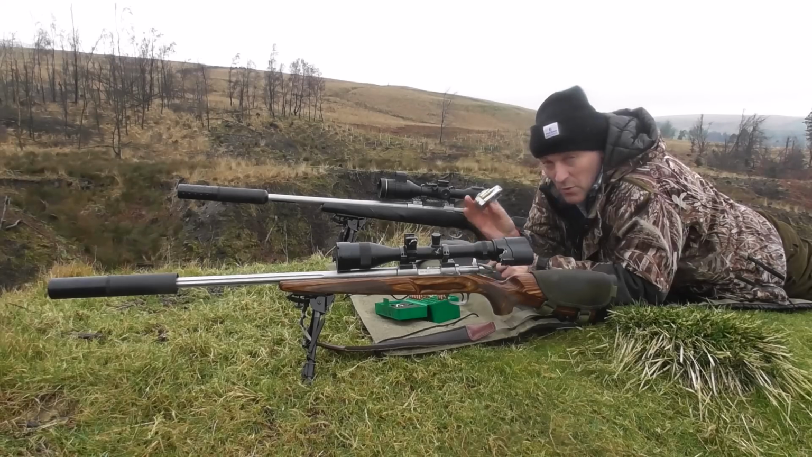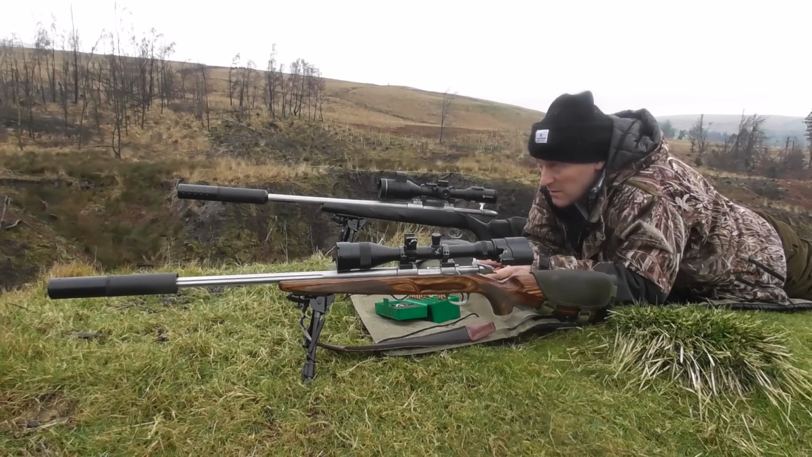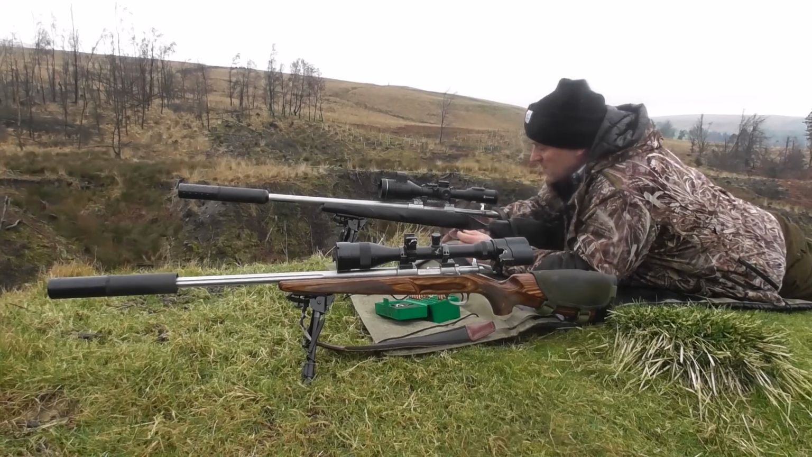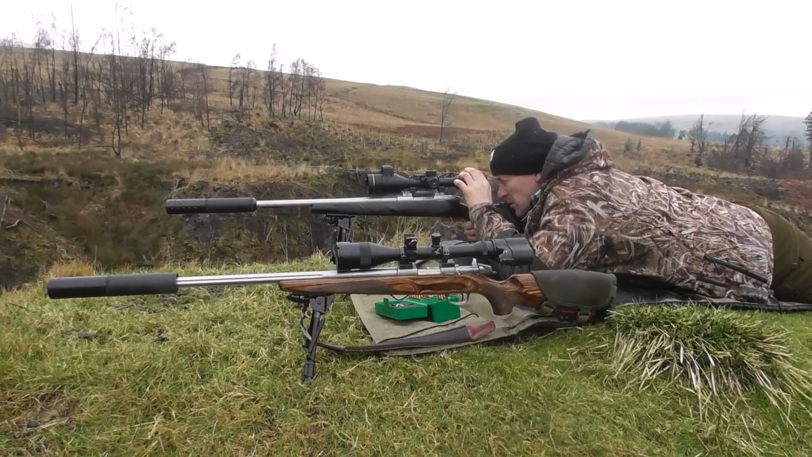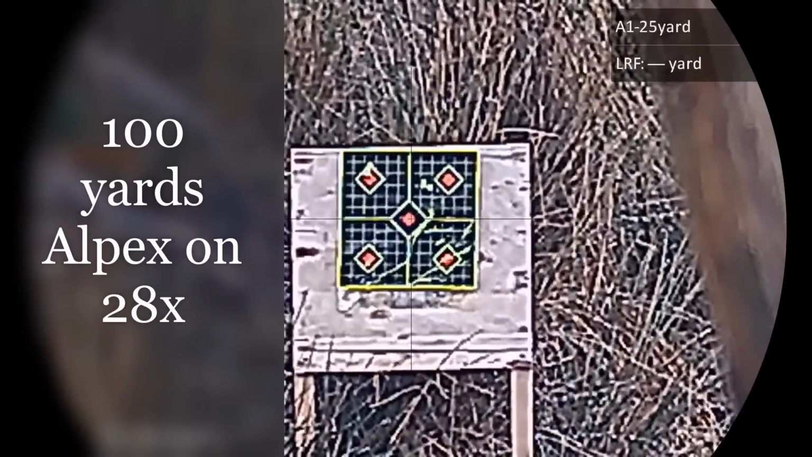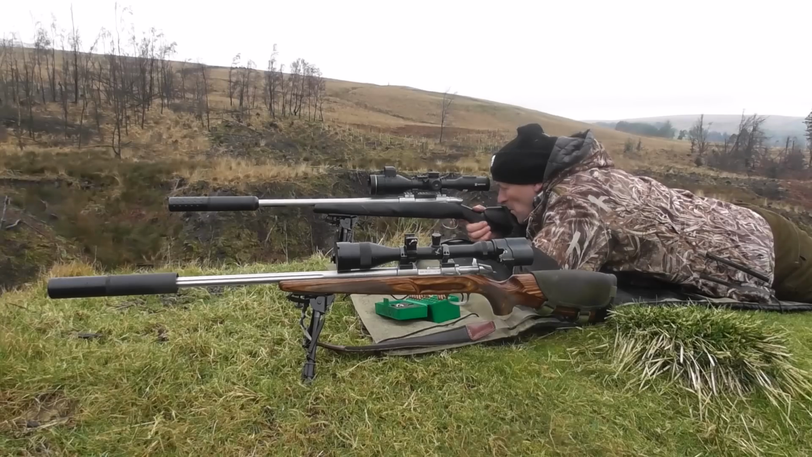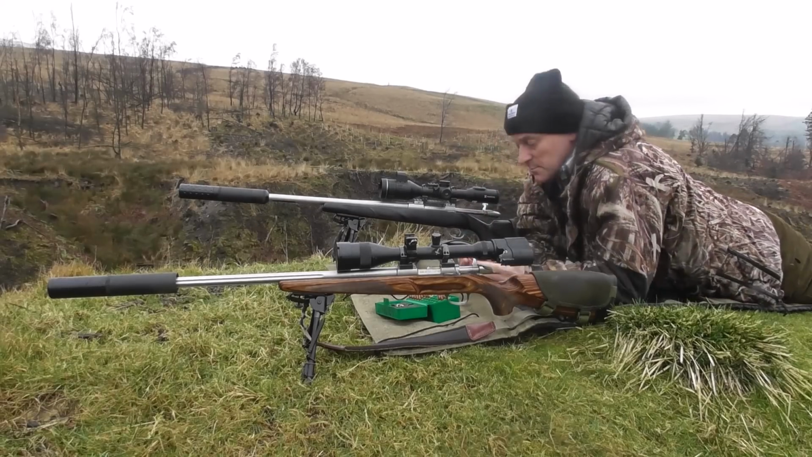So before I go now, I'm going to have one more shot with a 58 grain VMAX. I'm going to aim at the centre of the bull, in the centre of the target. And we'll see. Press record. Yeah, that was perfect. So yeah, the 6 PPC is ready now.